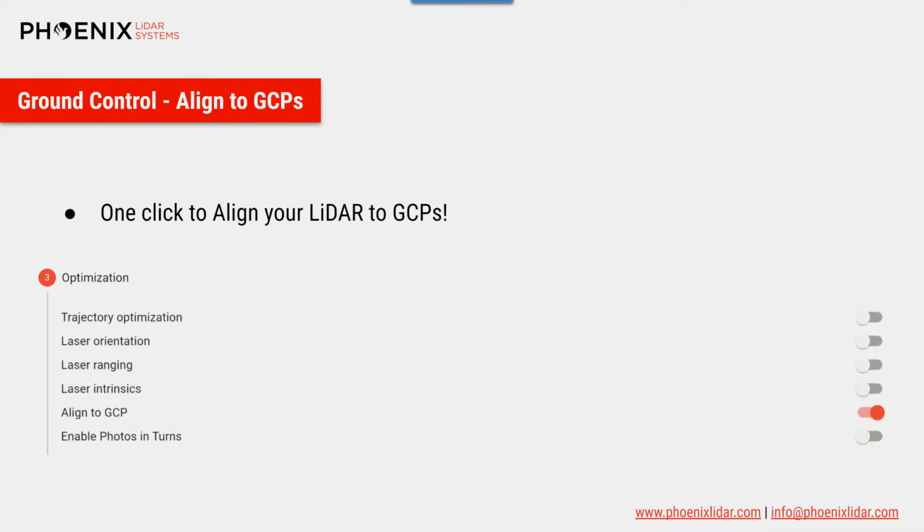Once your GCPs are configured and verified, and when it comes time to output your final processed point cloud, you'll have the option to automatically align your finalized point cloud to your GCPs. If you choose to use GCPs as independent checkpoints and do not wish to vertically align your point cloud to the input GCPs, you can leave the Align to GCP switch disabled. The image shown here has the Align to GCP switch enabled, so we just disable that.